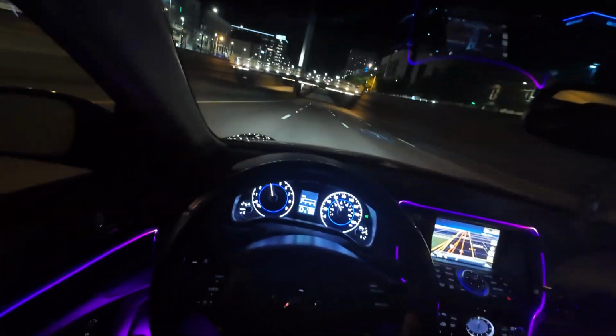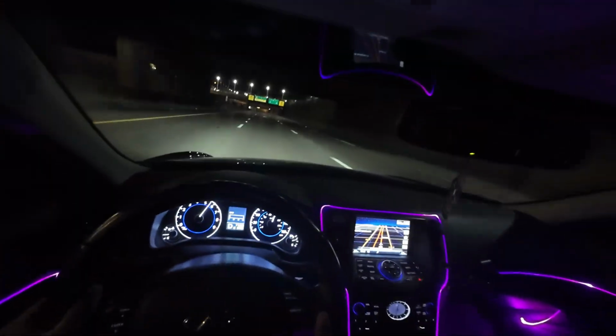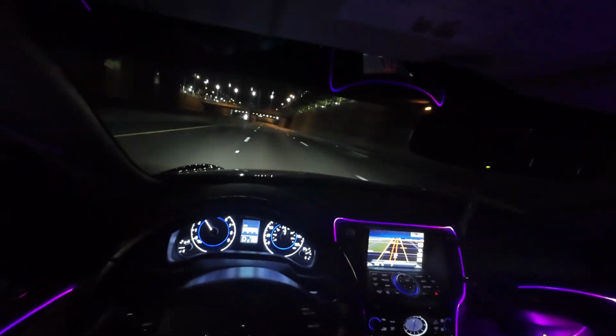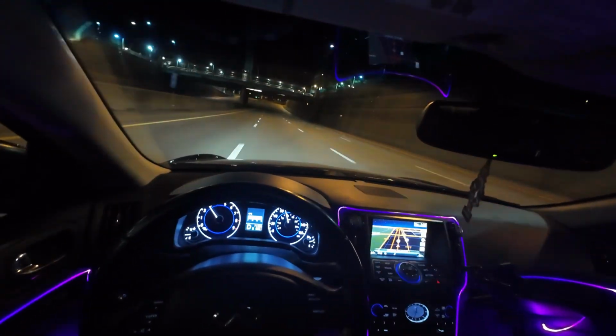Hold on, it's kind of empty, chat. Let's do a quick little pull. Nice little 100. Well, we ain't hit 100, we hit about 90. It's just because I'm coming up on this turn, chat. I ain't trying to enter a turn going 60 or something.